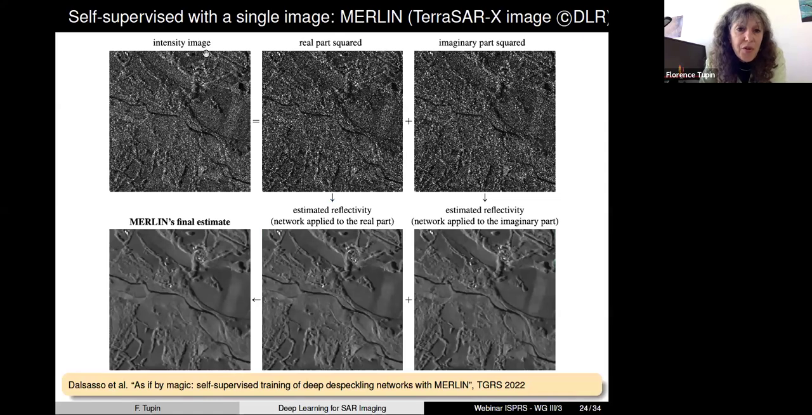So here is a result for TerraSAR-X images. Here you have an intensity image. As I told you, we split the real and imaginary part, and for each of them, since we have trained the network, we can do a prediction that you see here. Then they are both combined to have the final estimate of this first intensity image. And you see you have both a strong reduction of the fluctuation of the speckle, but also a very good preservation of the bright targets and the linear structures in the image.